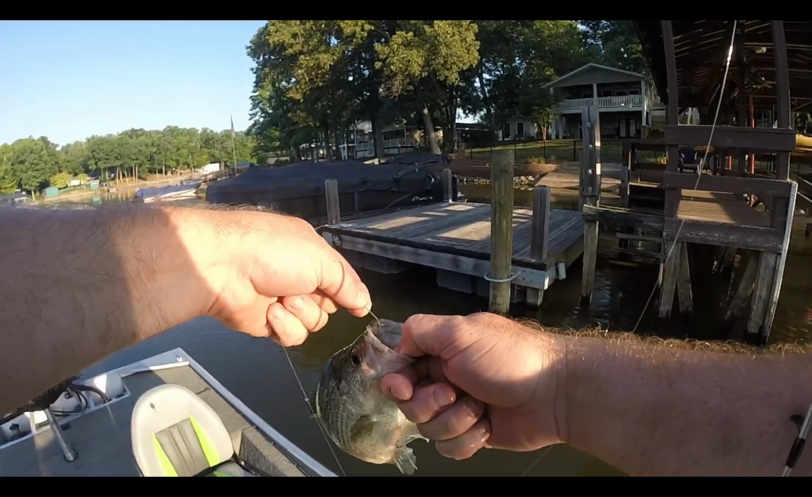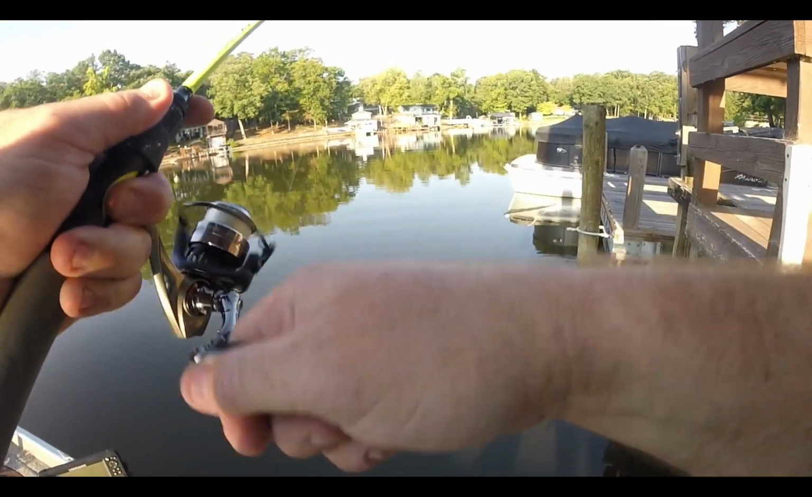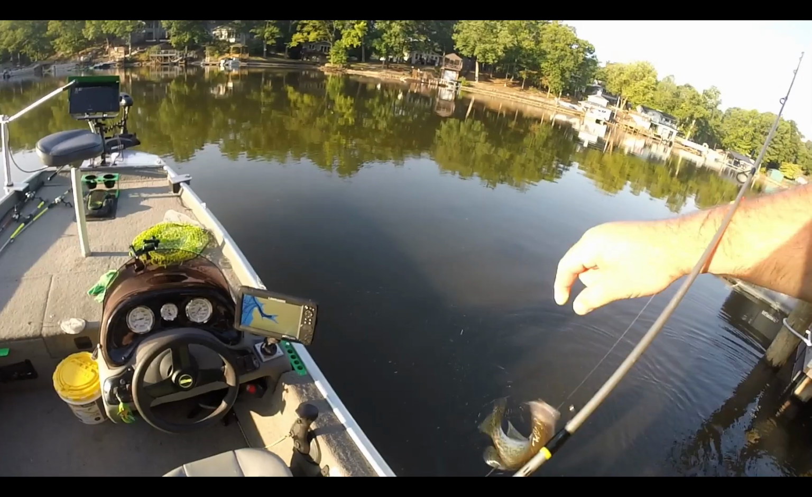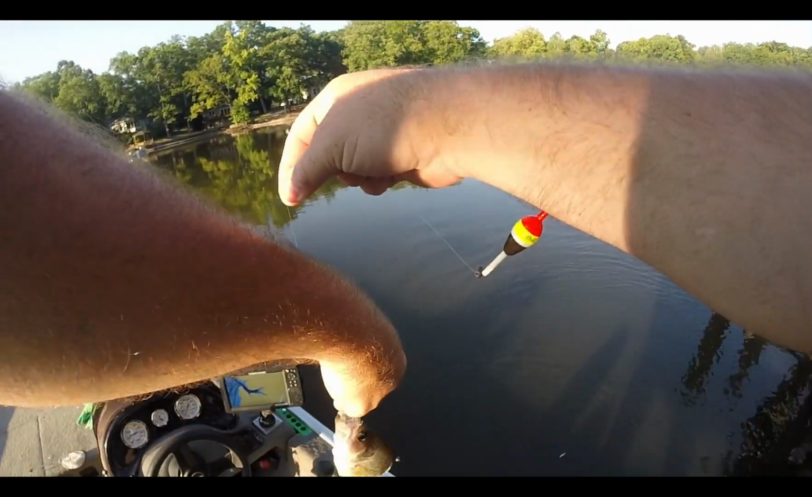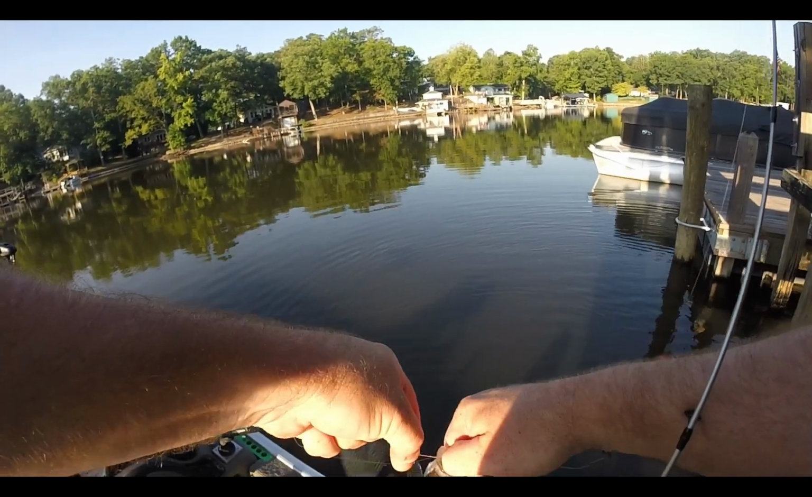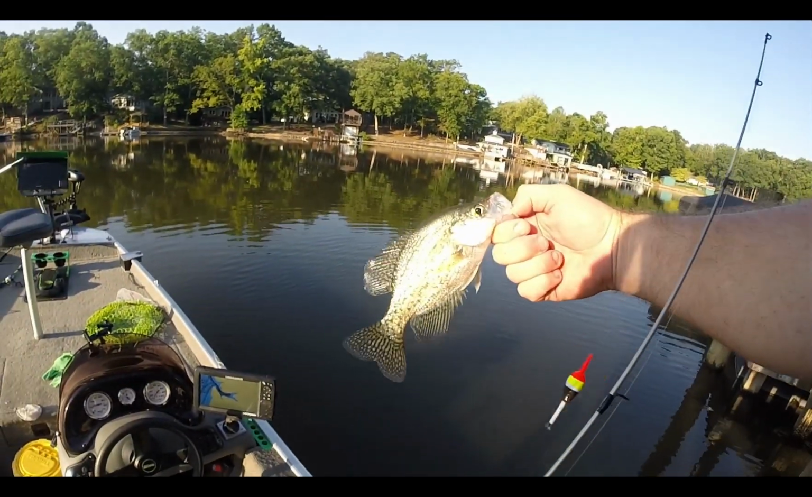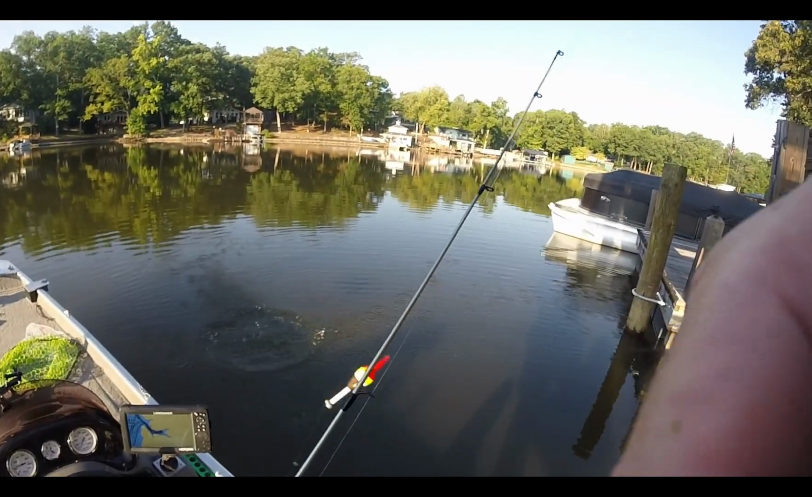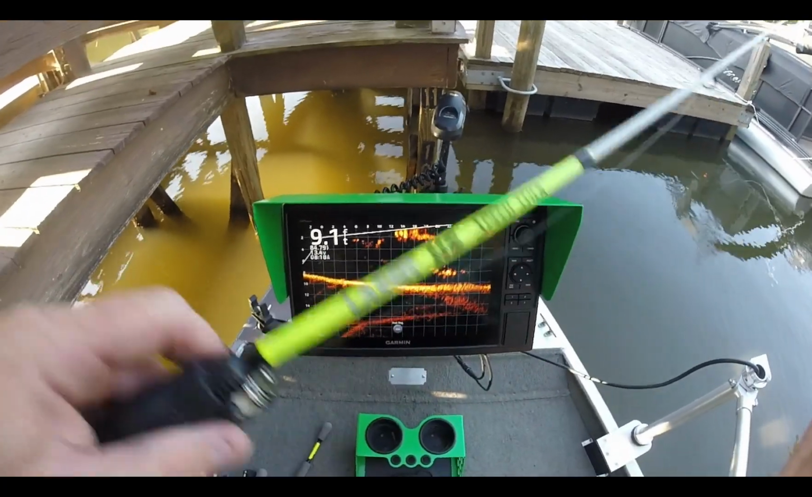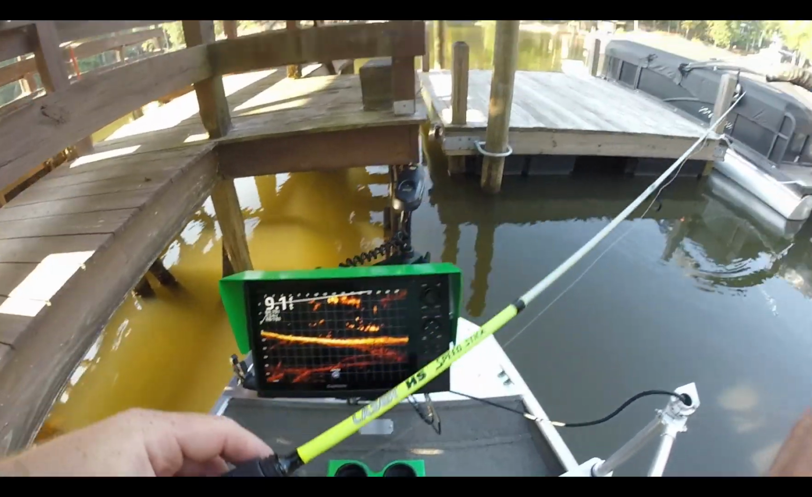Right in the top, right where you want them. Get baby, get bigger. Screen right here, you can see minnows, some big fish right here, right at it.